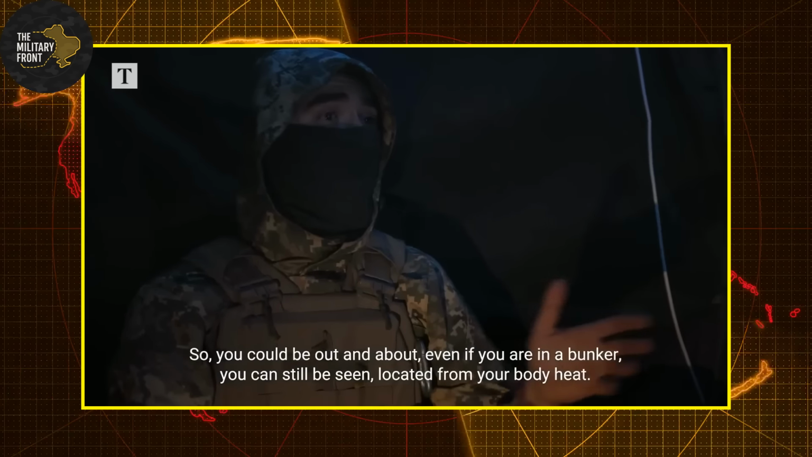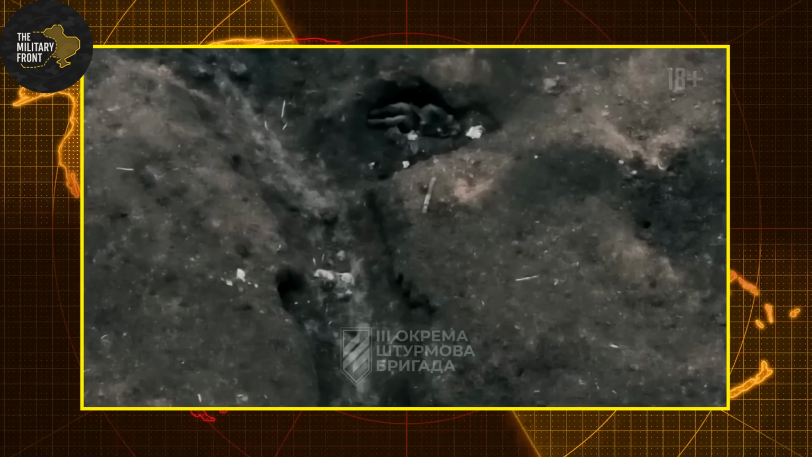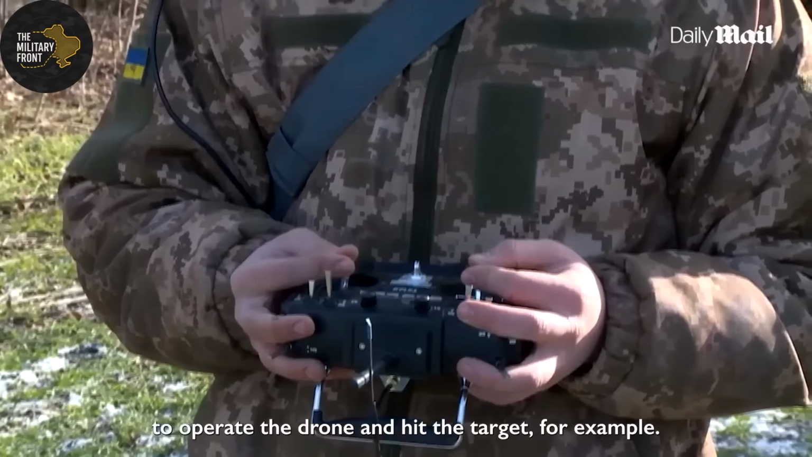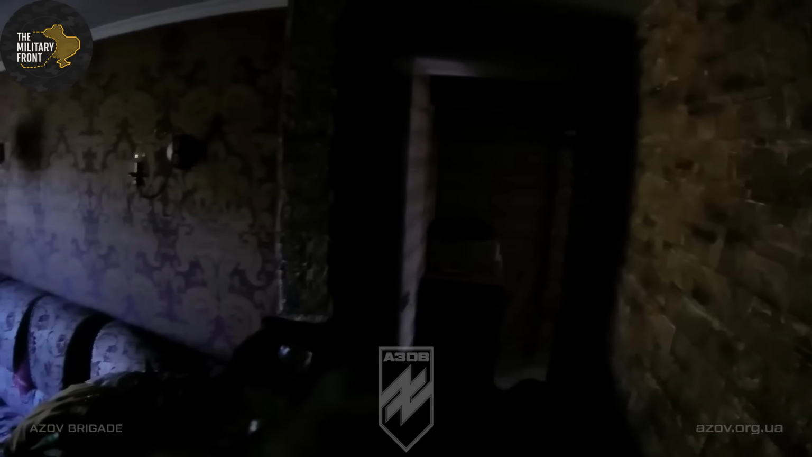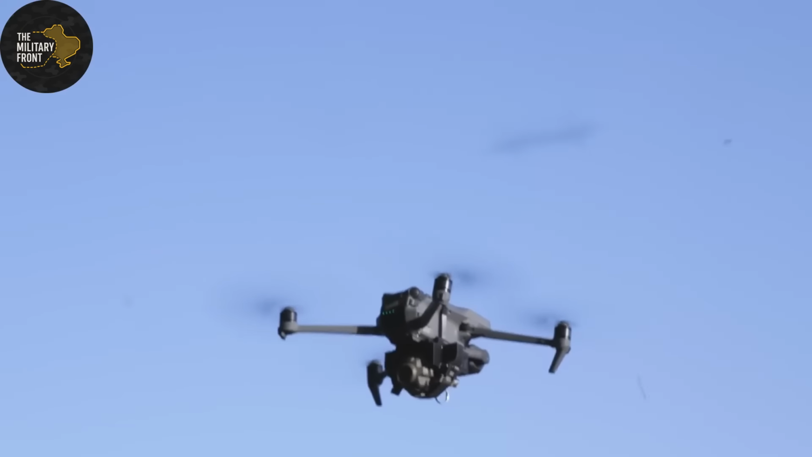Mortars provide area saturation but suffer from low precision. They require high ammunition expenditure to achieve effects. FPV drones deliver precision targeting with 80% or better hit rates and minimal ammunition waste. One drone, one target, one kill.